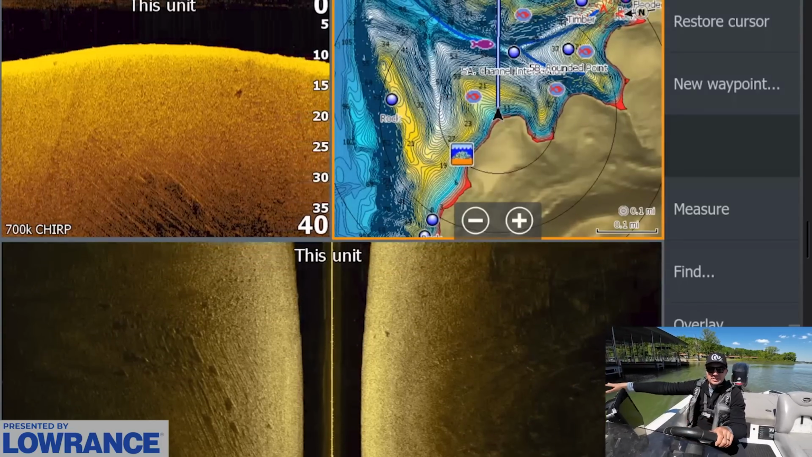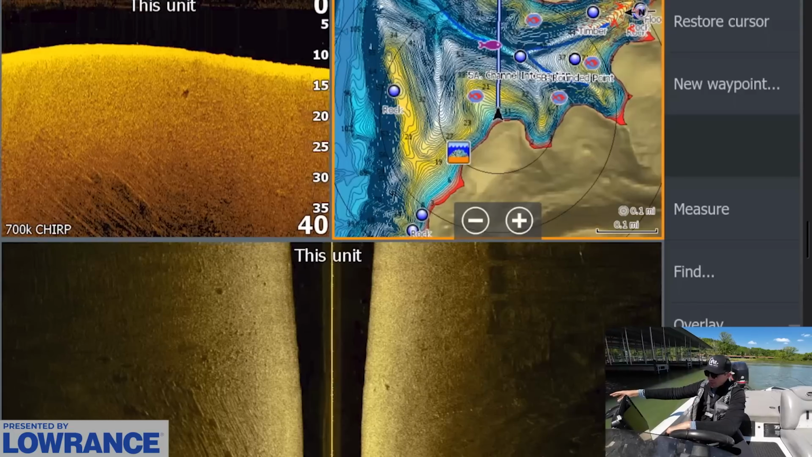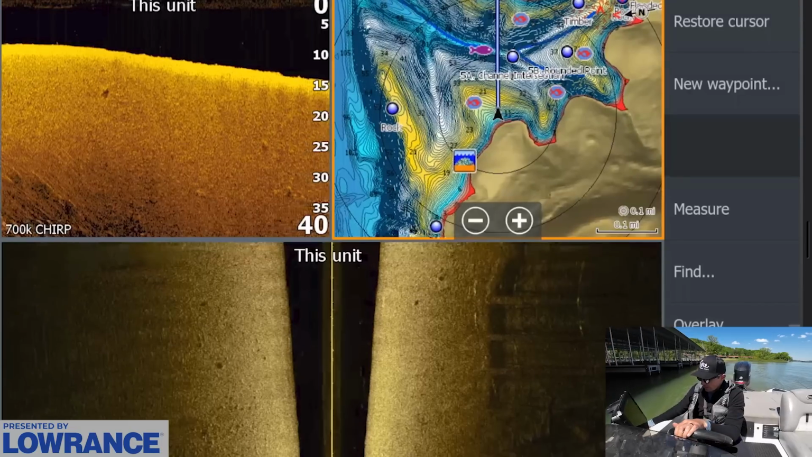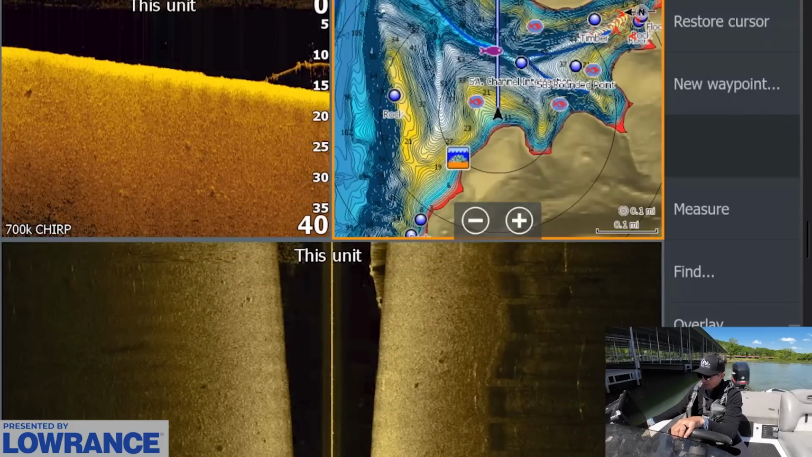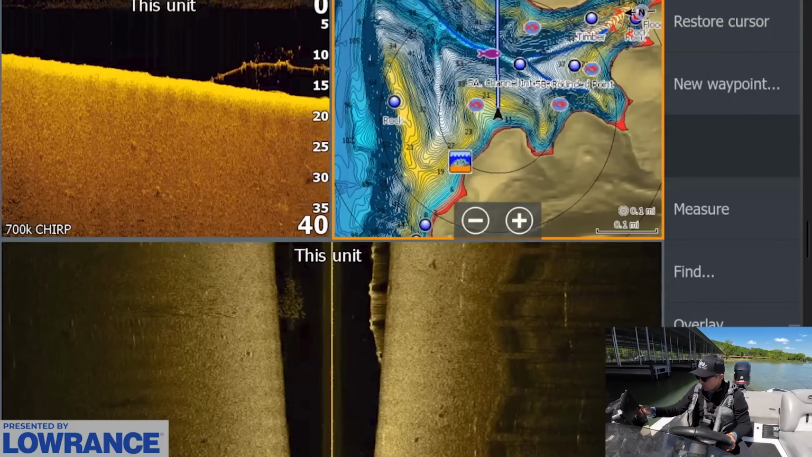There's this dock to the right side of me here that is just a perfect shad spawn location. It's a perfect spot for the bass to potentially group up after they move out of this creek. Don't know if they've made it out this far yet, but I wanted to check it out really quick. It's always good to keep these type of areas honest, because if you can find the right little stretch of docks, you can absolutely hammer them.